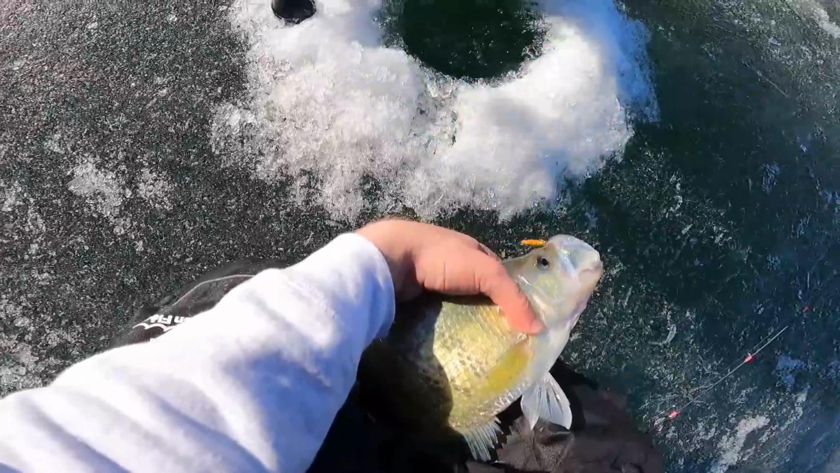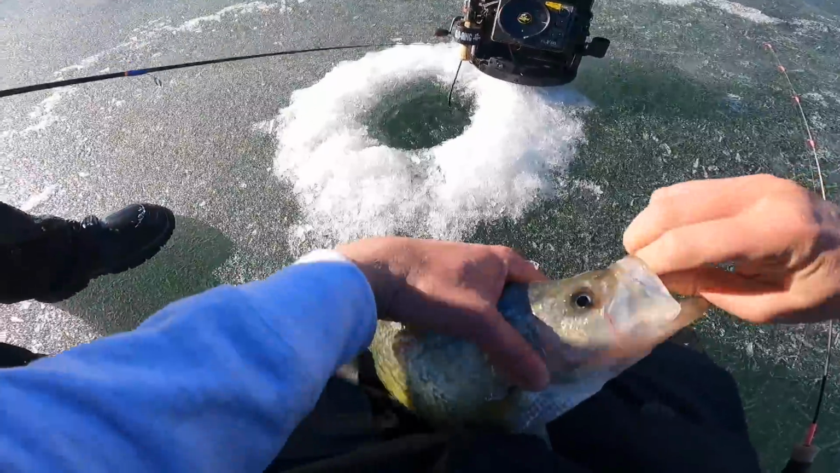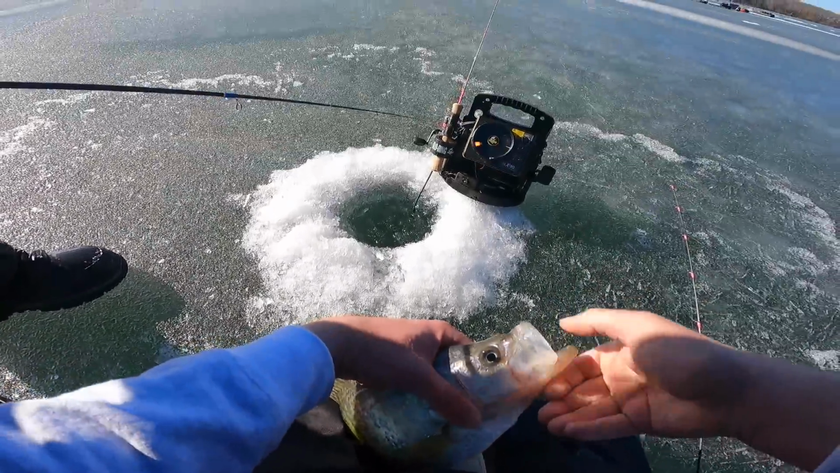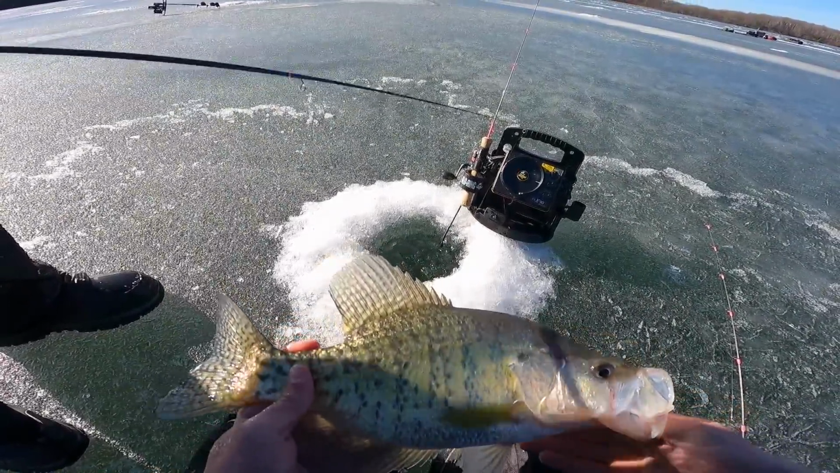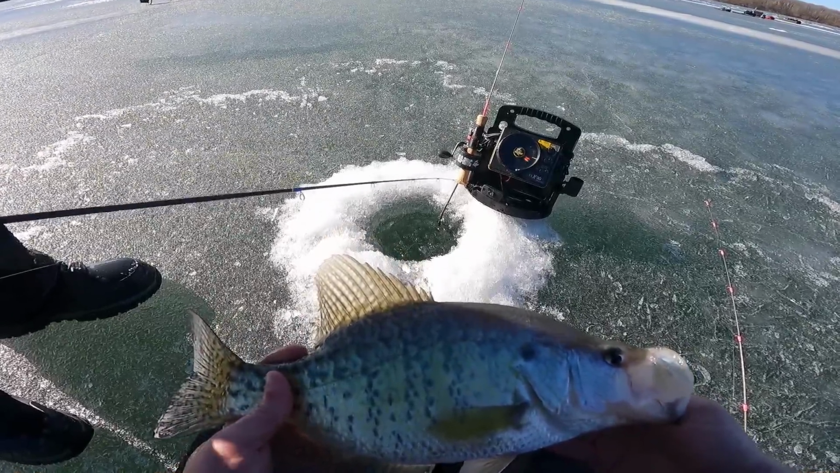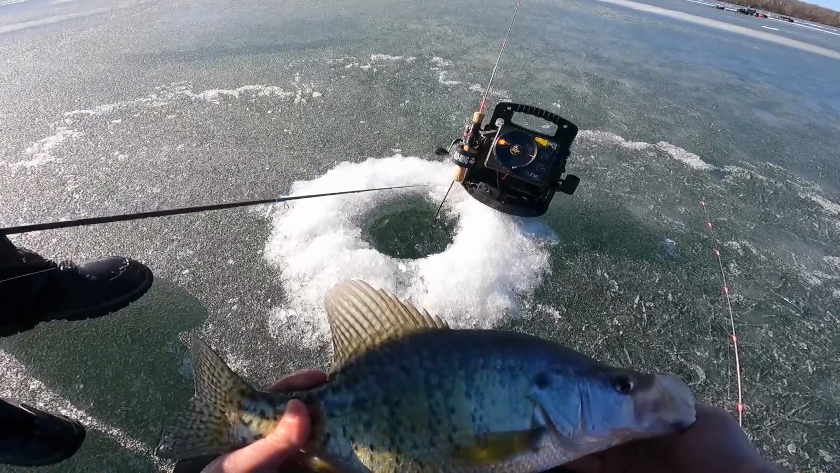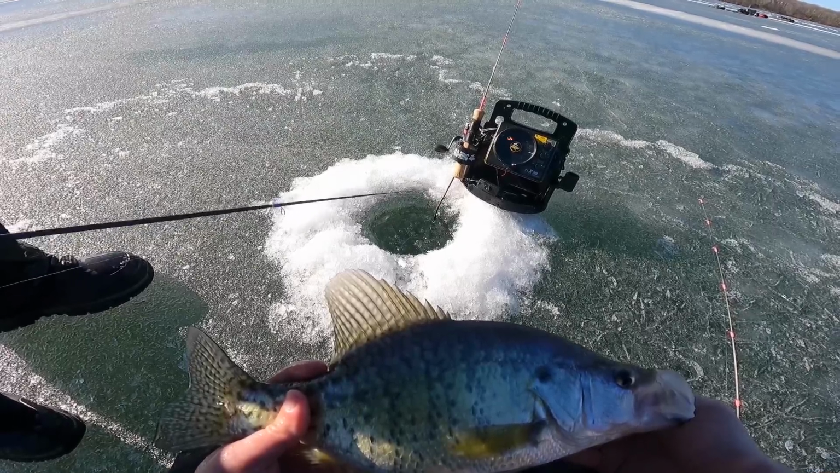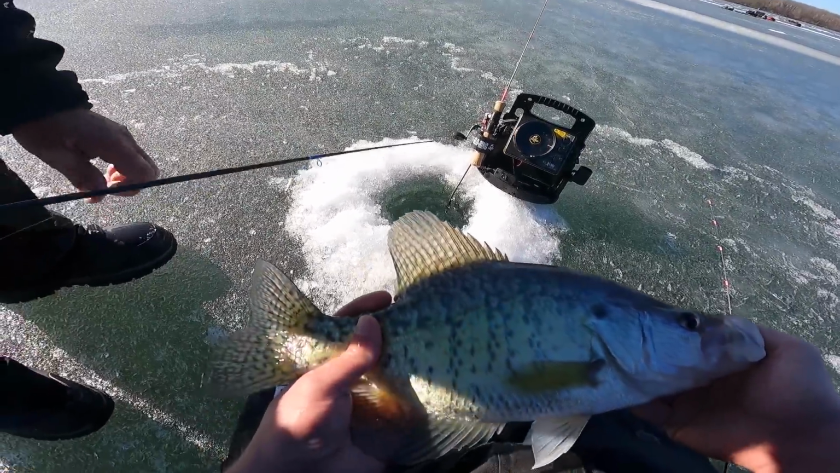All right, we finally got them to stop again. There's a group under me. We've got like a probably 14 and 3/4 to 15-inch white. This one isn't as thick as that one I caught earlier. Griff's marking right now. I'm gonna go send this guy back down another hole.